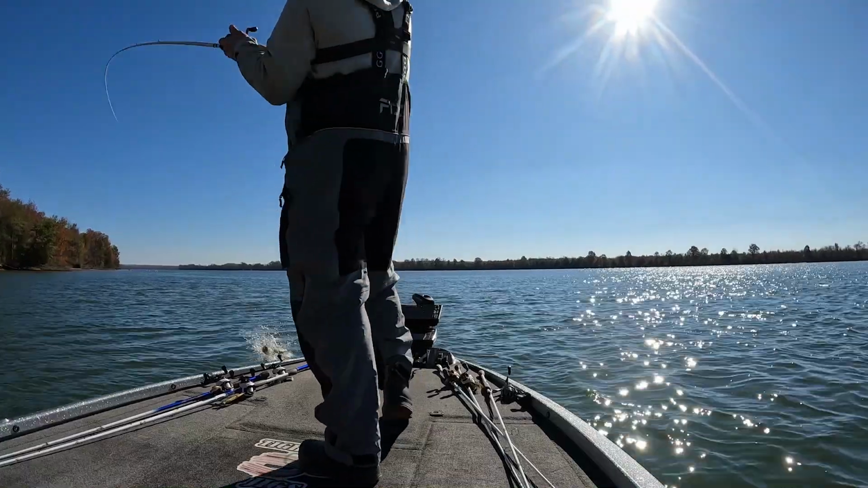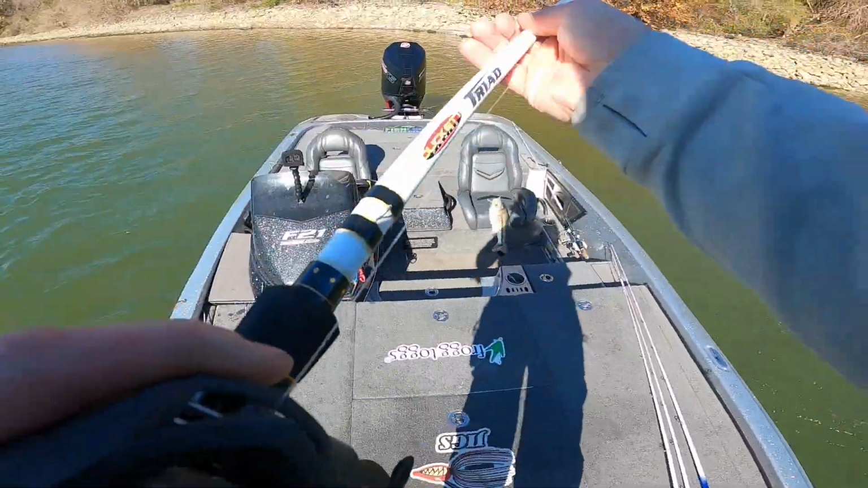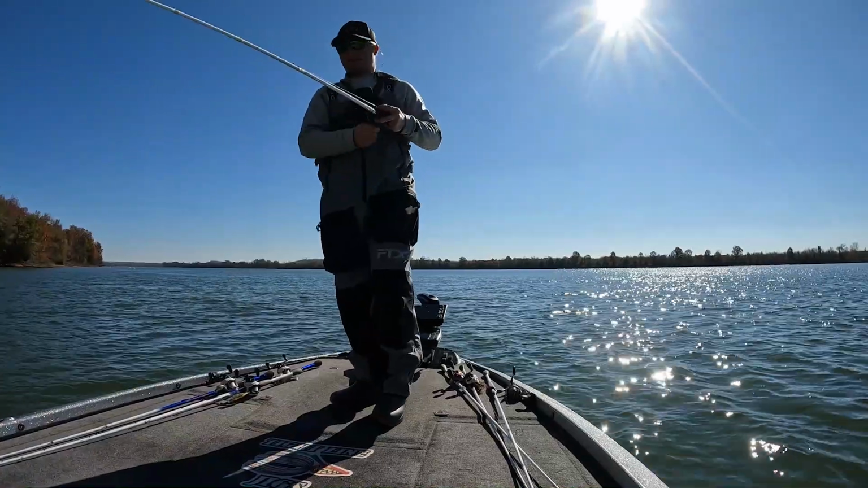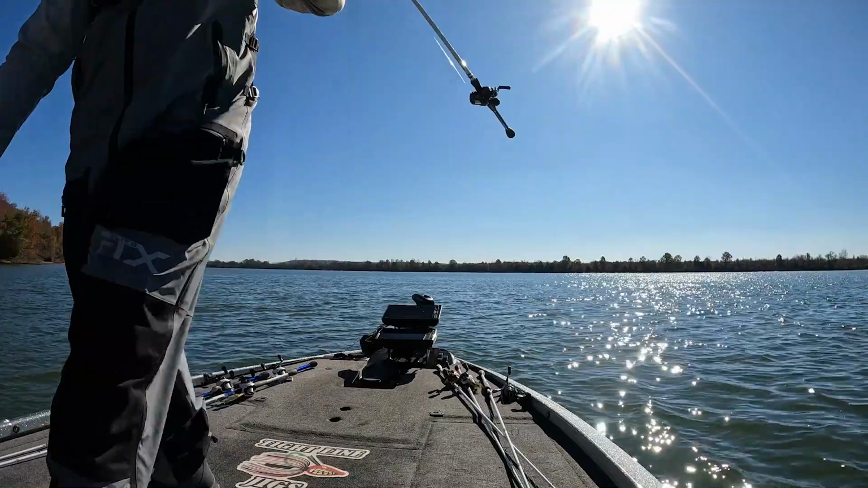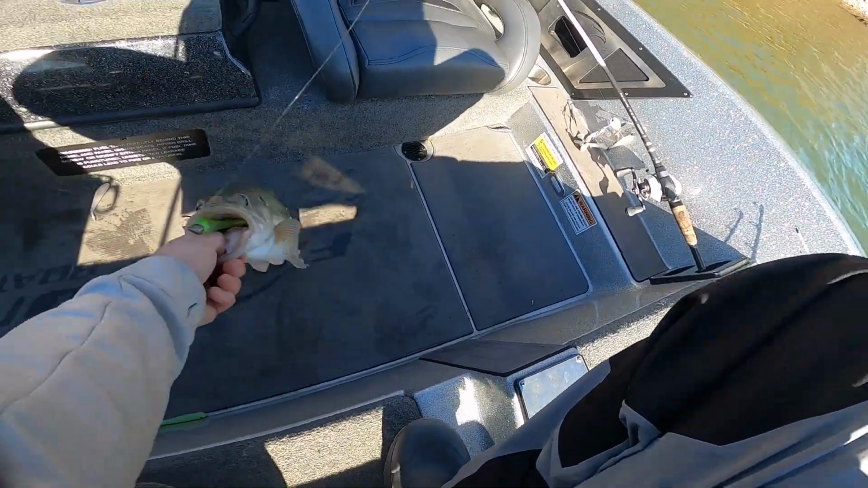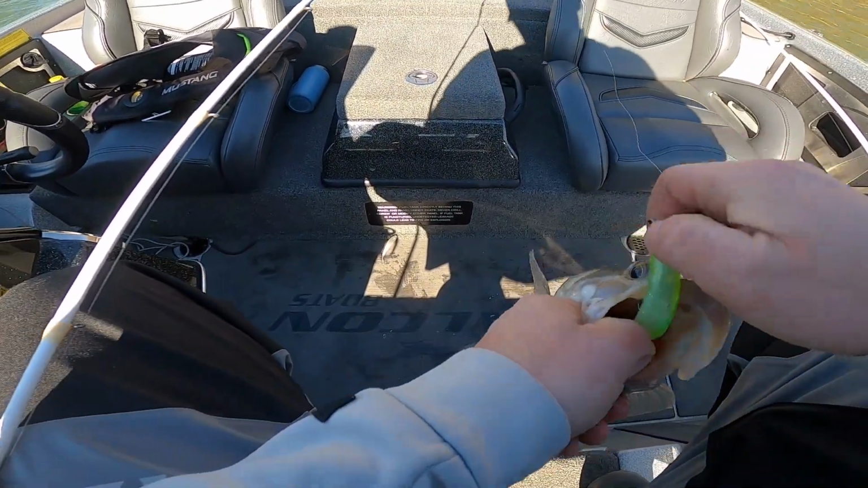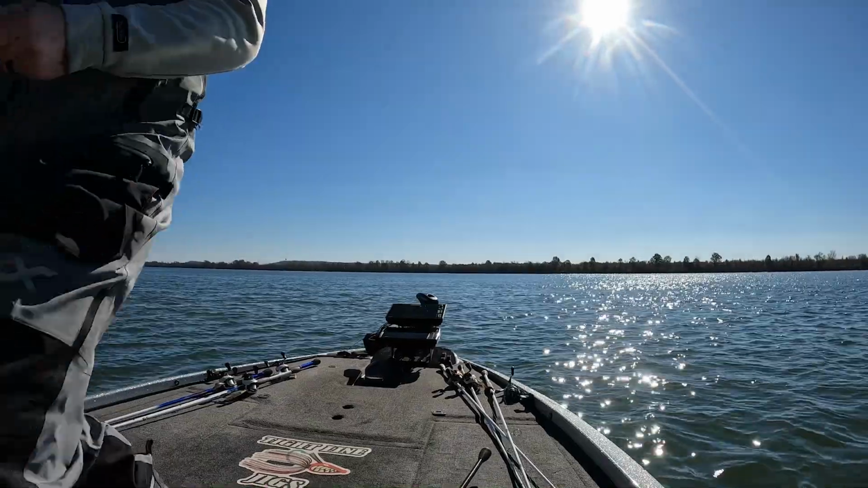Oh gosh. That's freaking awesome. Well, that's how we're gonna end it. That's how we're gonna end it, folks. Right here at the boat. With a big spotted bass.